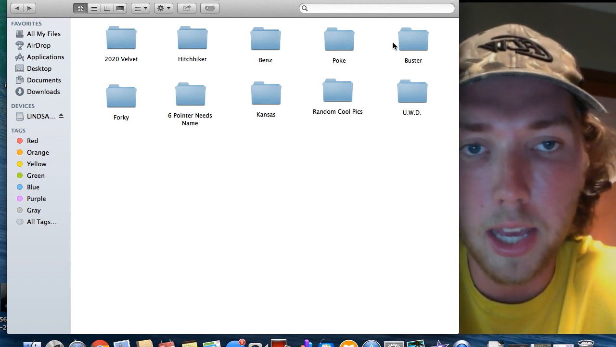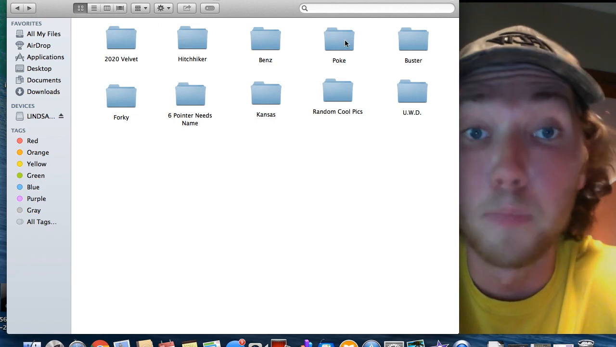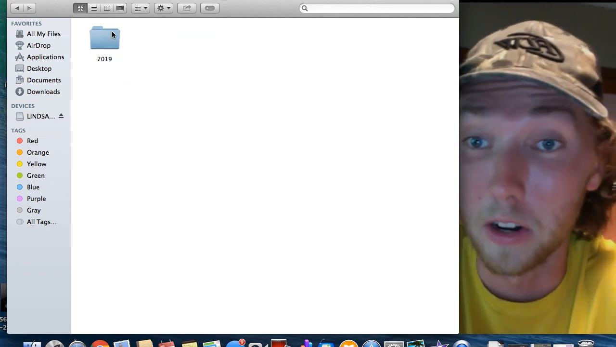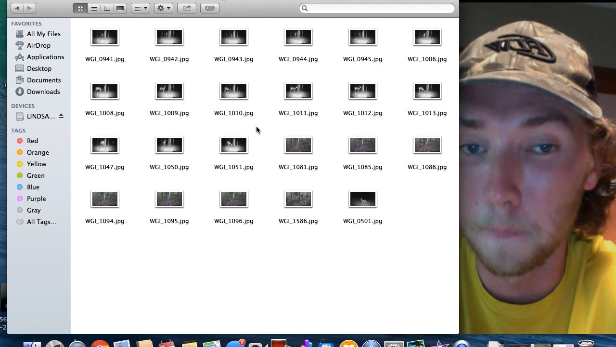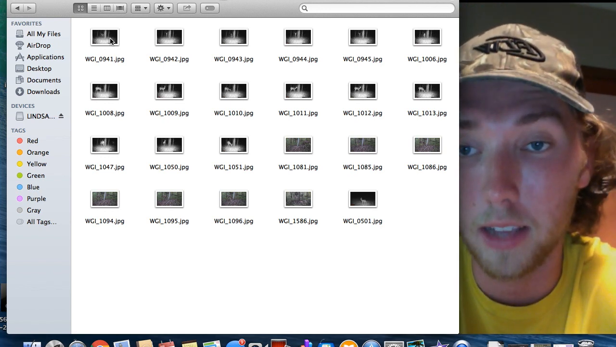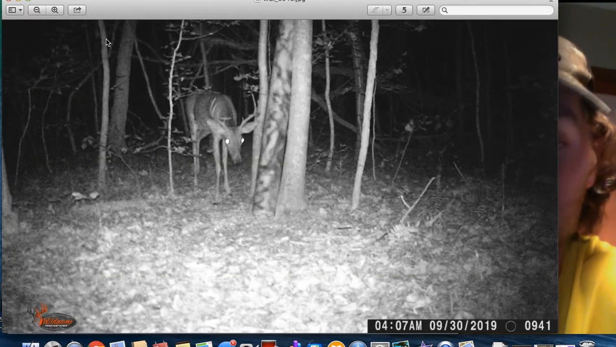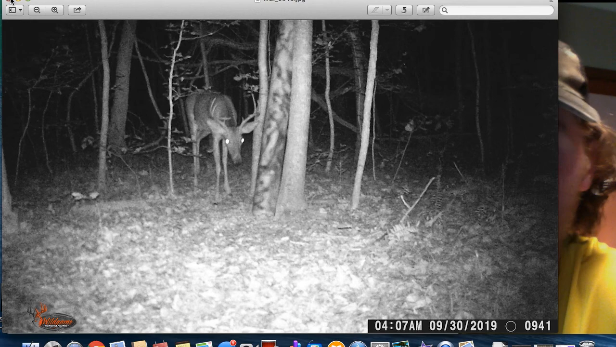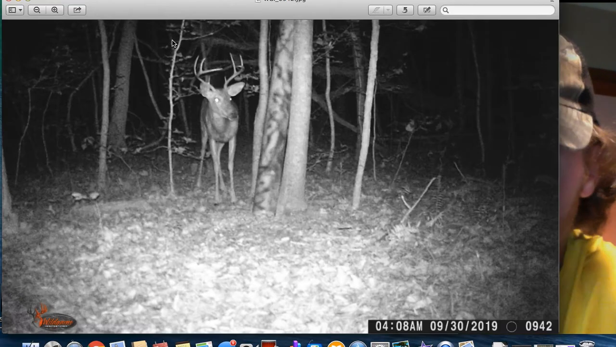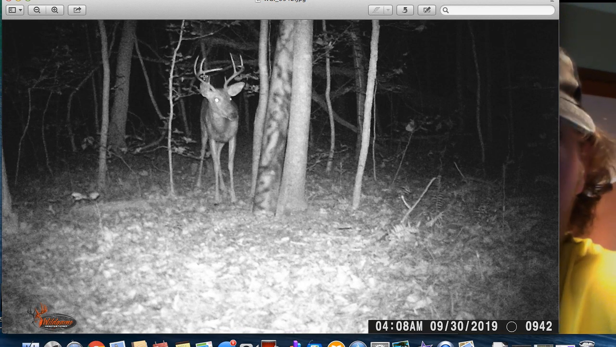Okay, Ben's, Forky, Kansas. Okay, Poke. This is a dumb deer. This is not a smart deer. And so I hope he's alive, because I think he could be a real pretty, nice deer. He is not the brightest. This deer I got more pictures of than any other deer. I'm just going to click through a bunch of them real quick. Just a real basic 8-pointer. Not hardly any mass on him. But the brow tines, I call him Poke.